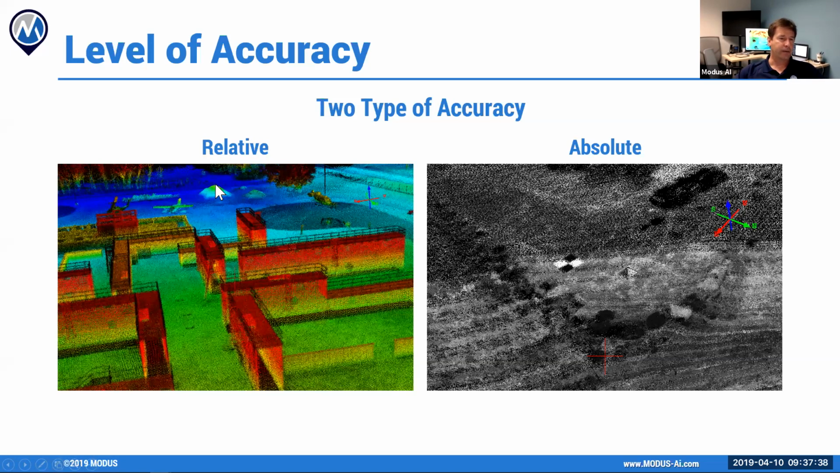For instance, back here where you see this mound of dirt, all I need is relative accuracy to get the volumetrics. I don't need positional. But here, when we're talking about these control points, now I'm talking about absolute accuracy, which brings us over to this other picture here.